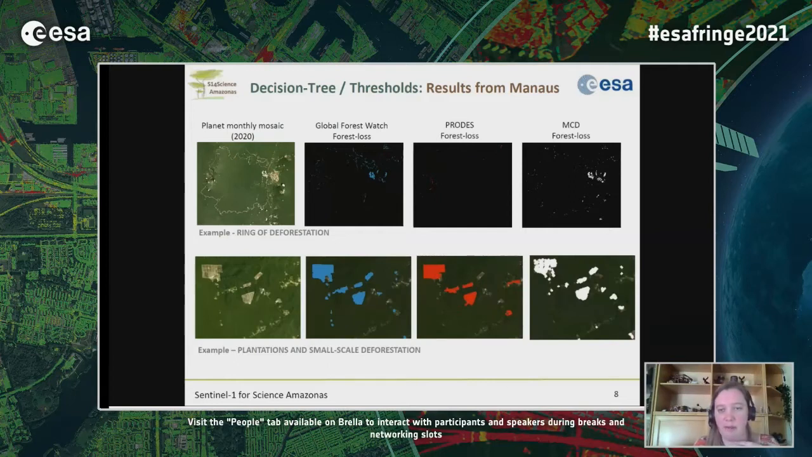Now in the bottom, we can see an example of a plantation area and some small scale deforestation. So here we can see that all 3 datasets basically capture the changes happening in this plantation. But we can also see that our thresholding and decision tree approach leaves some gaps and has a bit more blurry borders than the approaches that are done manually or based on optical data. Next slide.